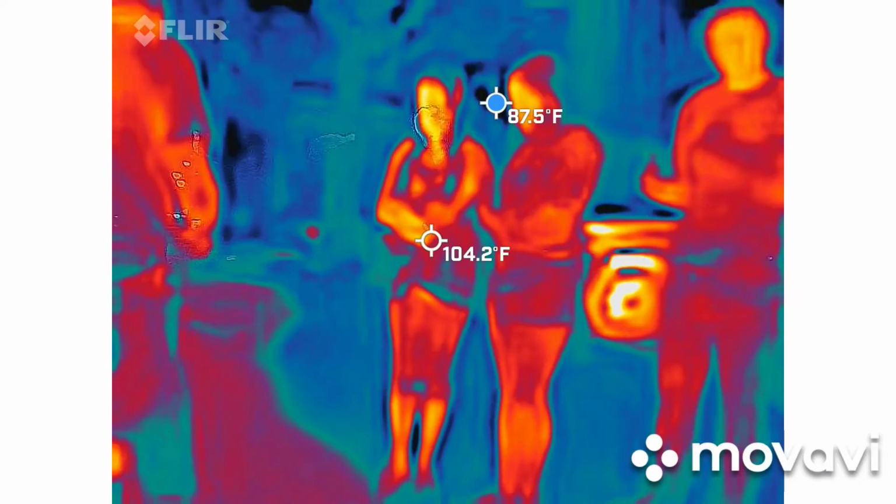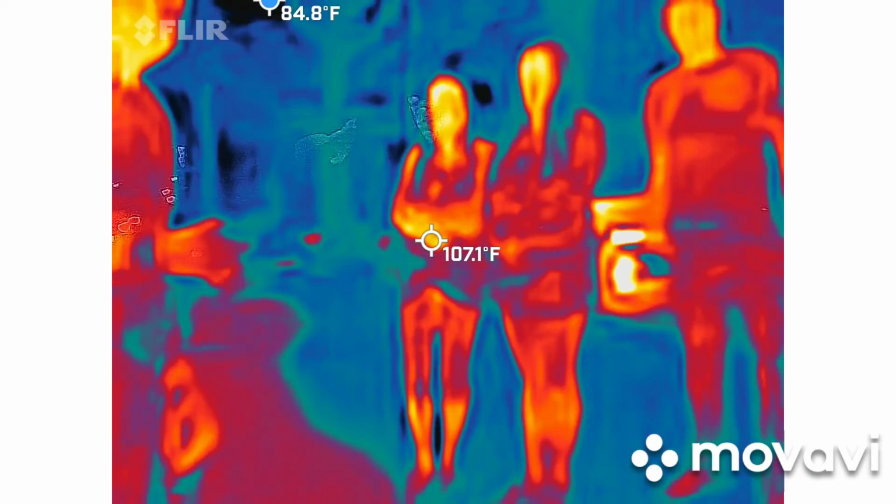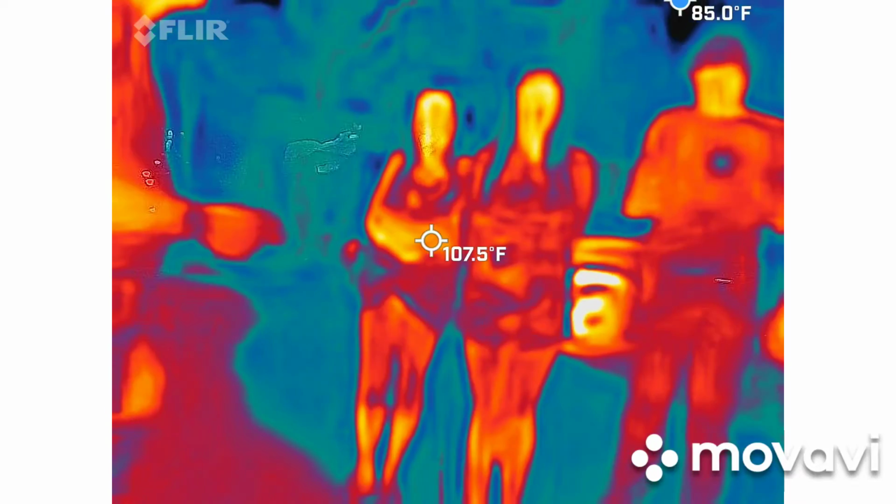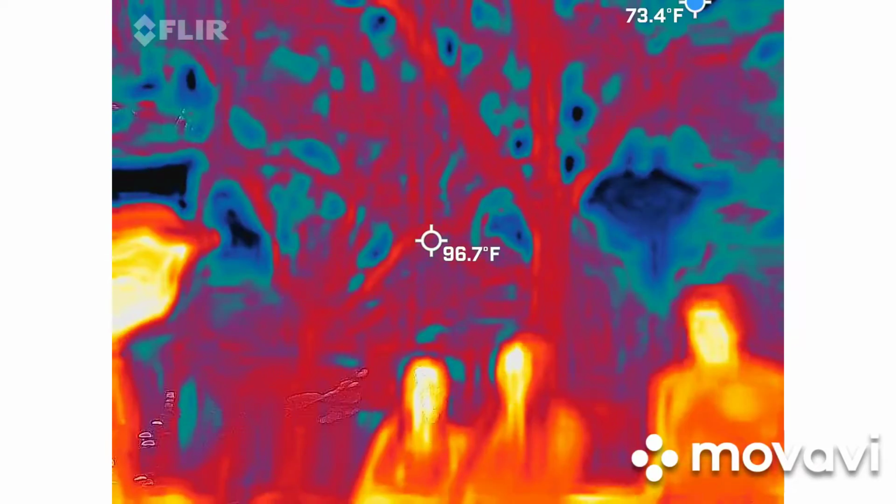I already forgot what I'm supposed to be doing. Oh, it changed. Millimeters. So these are pretty much a necessity when we're out here. Basically what they do, this one actually has 3 different functions.